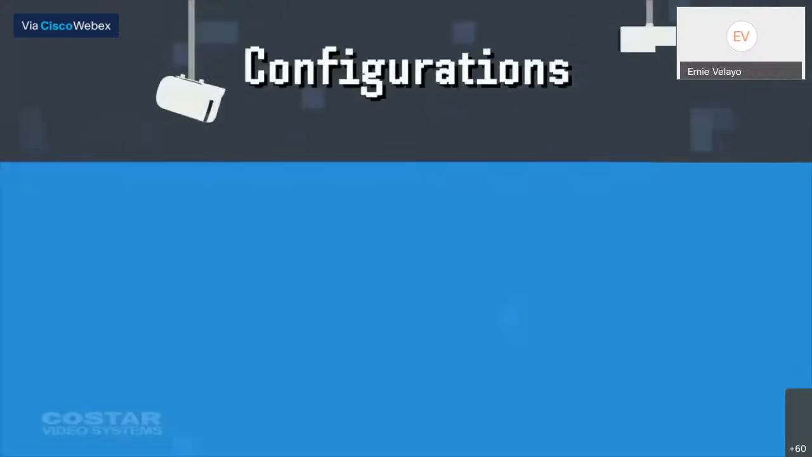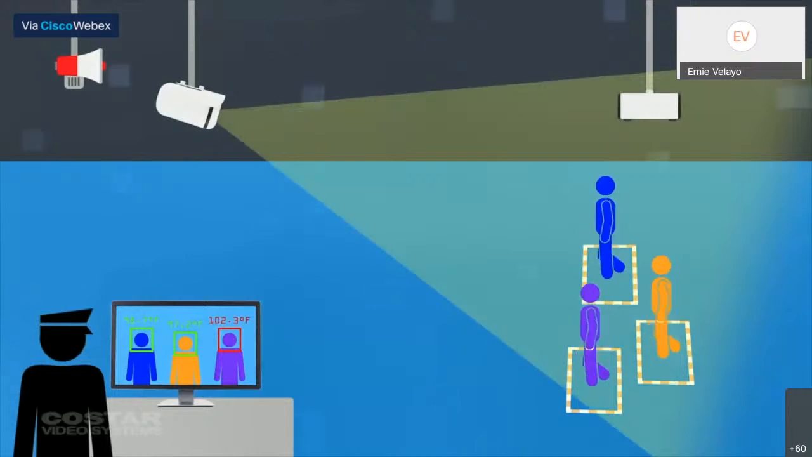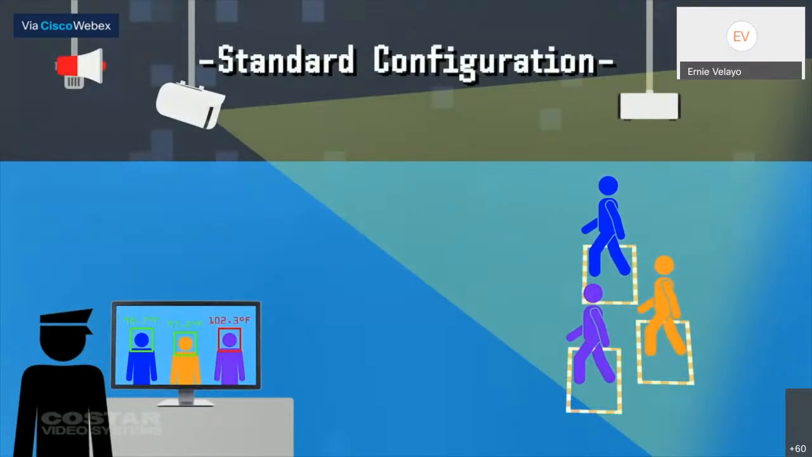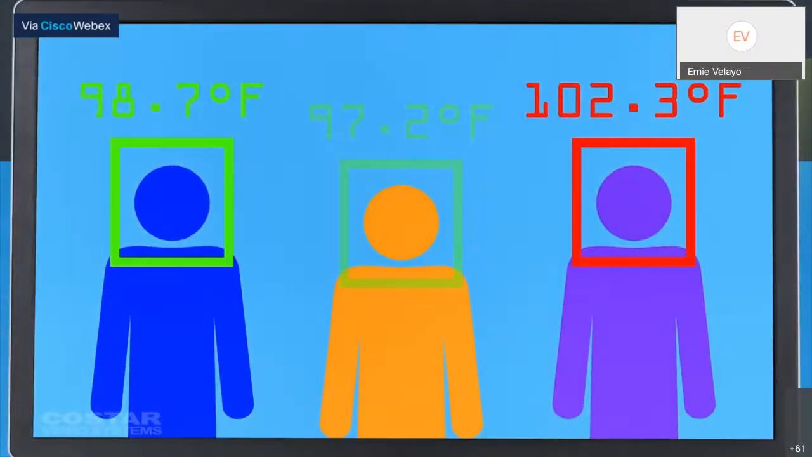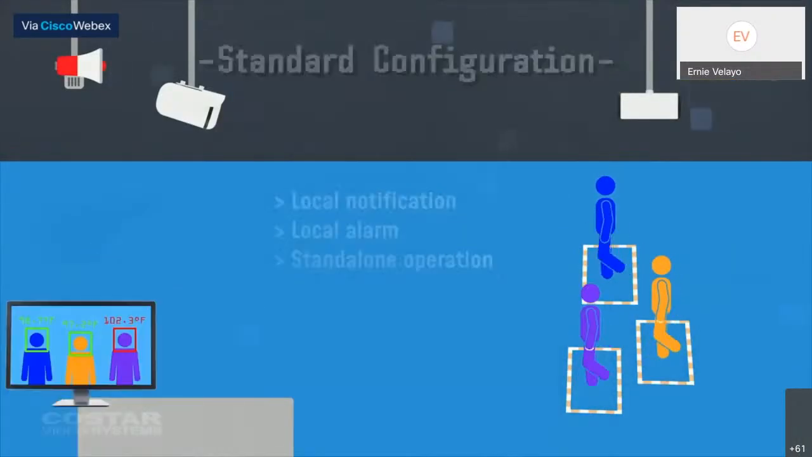From this image, the camera shows you the ability to capture and measure temperatures of an individual or multiple individuals from a distance, using an example of a standard standalone configuration. Using the camera's internal analytics paired with a black box calibration device, the system produces a visible light image with thermal data overlaid on it. Within a predefined alert area, if the target exceeds a specified temperature, a virtual box will turn red and flash the captured value on the screen, thus alerting the admin.